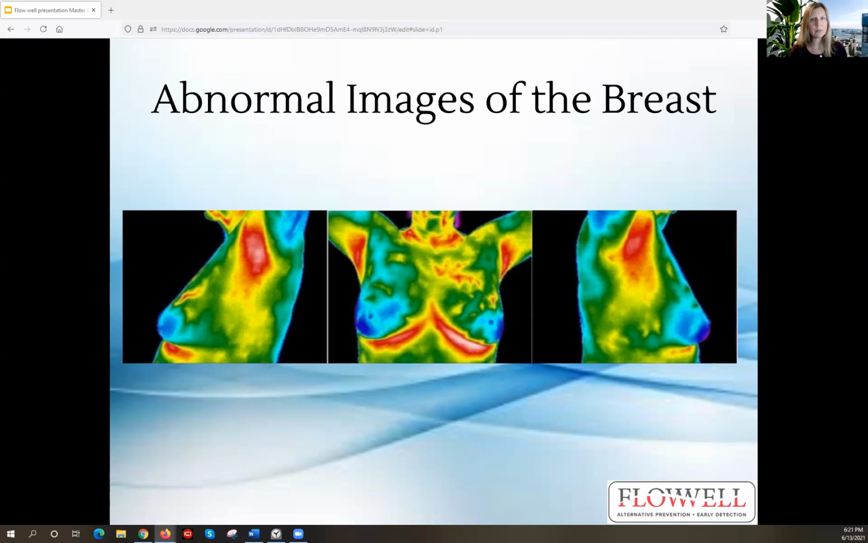So that's definitely something we're gonna want her to come back in at least 6 months and follow up thermographically, get some anatomical testing, and really figure out what is all this red in the left breast that we see, both above the nipple and also in the inside, the upper inner quadrant of the front of her breast.